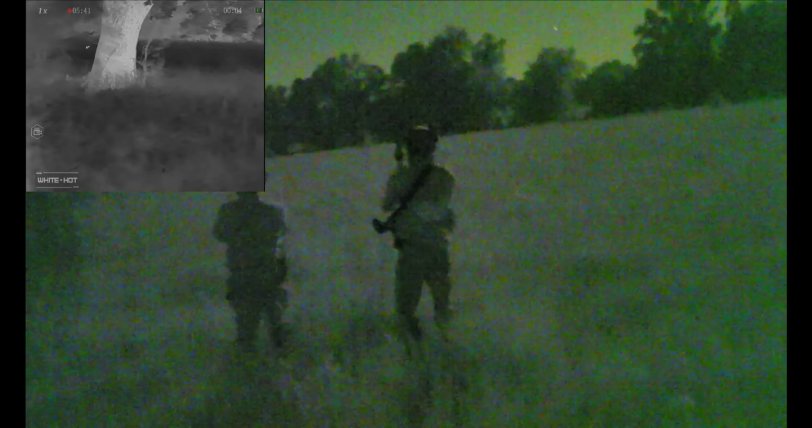So now that we're a lot closer to this pig, you can see through my Rix Stride ST6 on my helmet what this pig looks like at 1x at this distance, which is what my Envision Nox 18 is going to be looking like as well. So obviously that pig's a lot bigger in the screen. I'm going to be able to make this shot so much easier. So I'm happy about this, and so now we're going to set up for our shot from right here next to this tree.